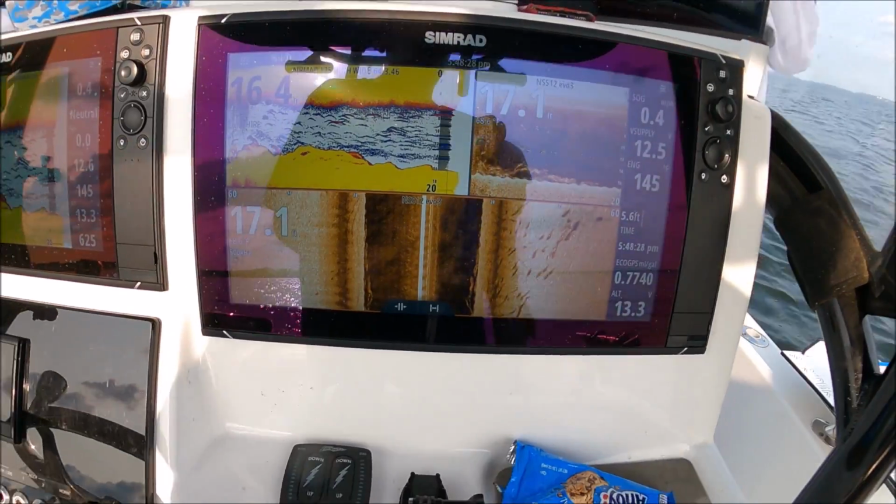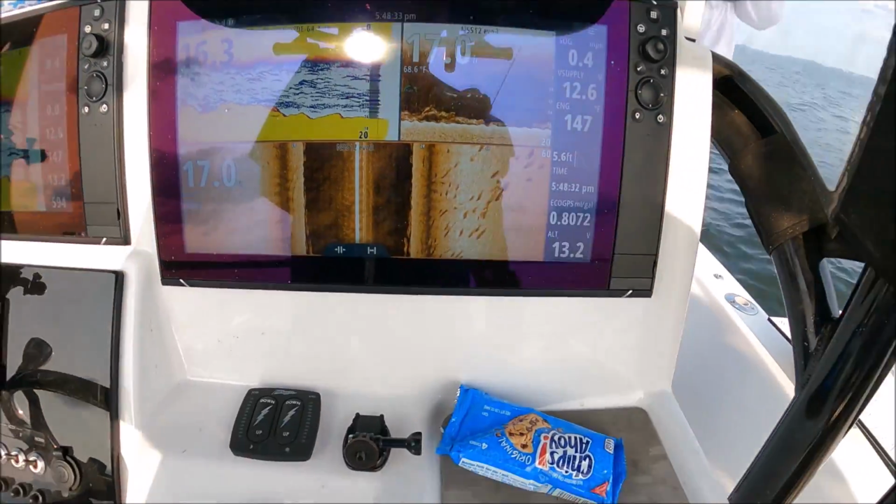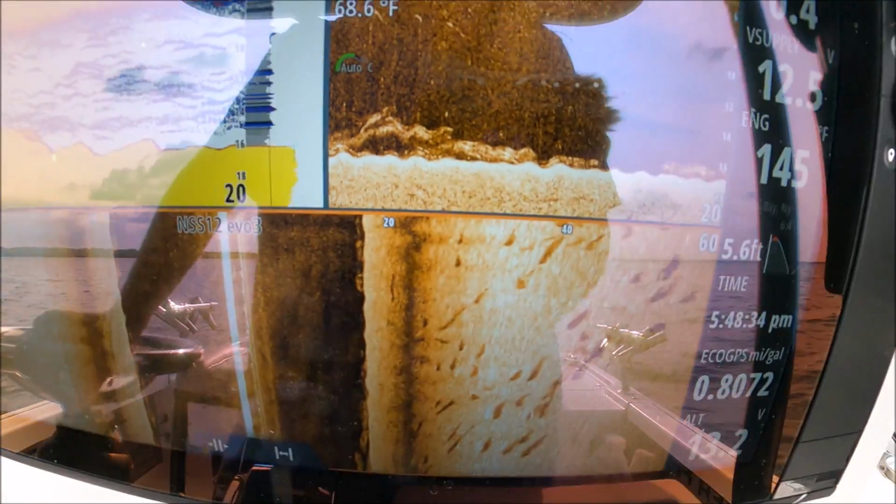So they're looking at your spoons for sure. What's your technical name? Stripus maximus? Stripus maximus, yeah, it's biggest fishes.